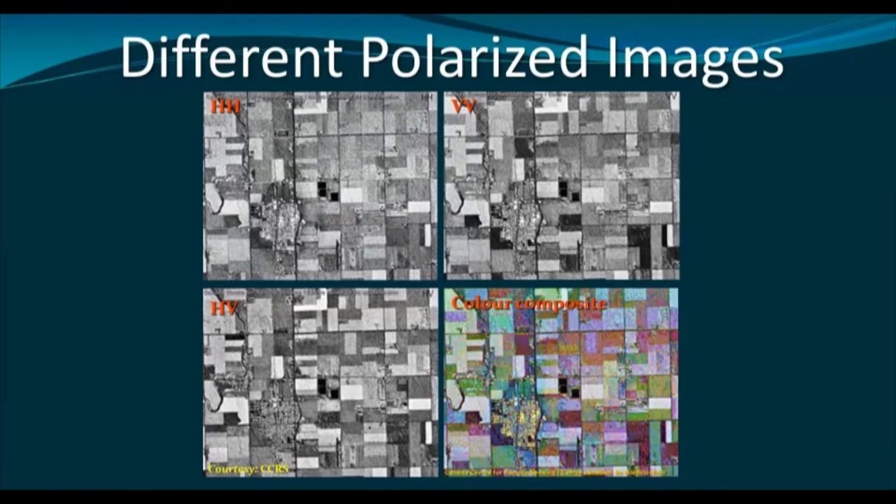And even we can generate color composites by using these different polarized images. As in the fourth image, you can see that this color composite has been generated by these 3 images HH, VV and HV.